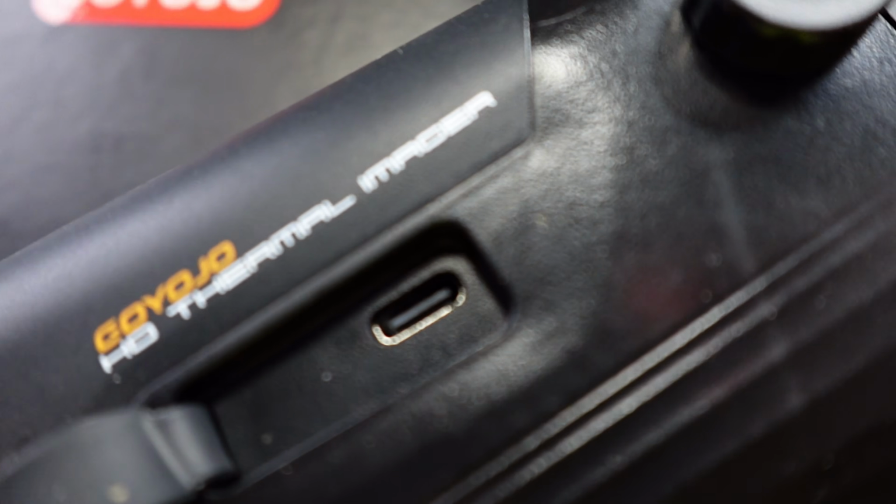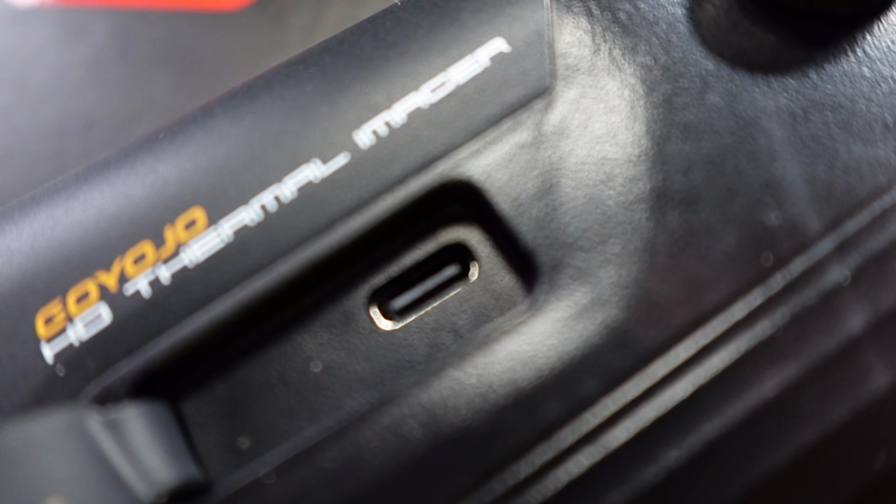It has a built-in 16 gigabytes of storage, and it will record MP4 video and JPGs directly on the device. To recover that footage, all you have to do is plug in a USB-C and you're set, which means you're documenting everything out in the field without any need of extra gear. No GoPro, no phone mount. This unit will handle it itself. On a side note though, it does not record audio.